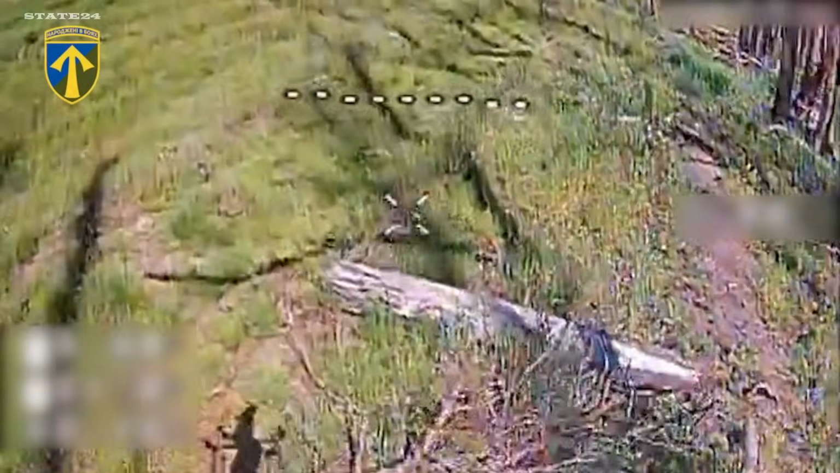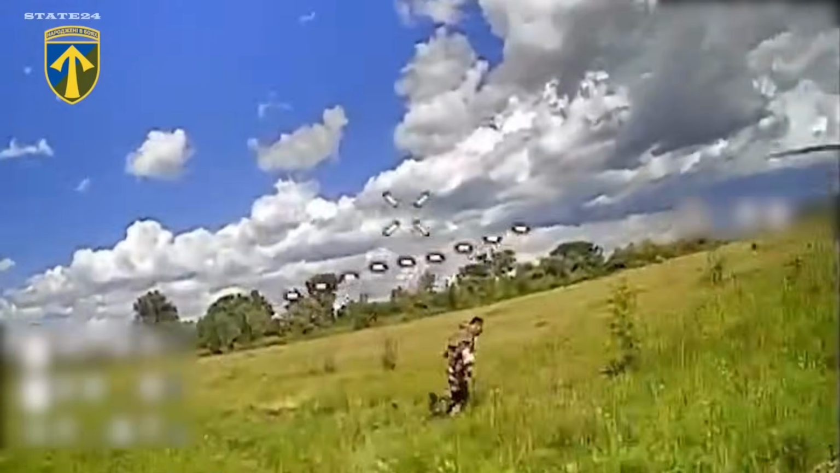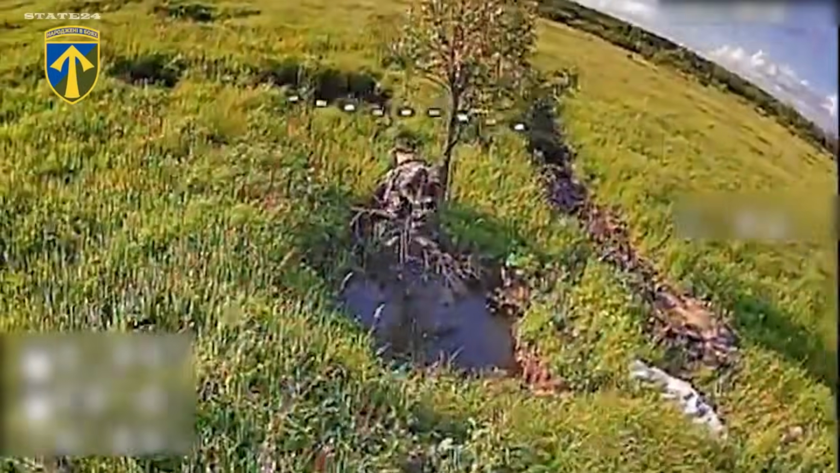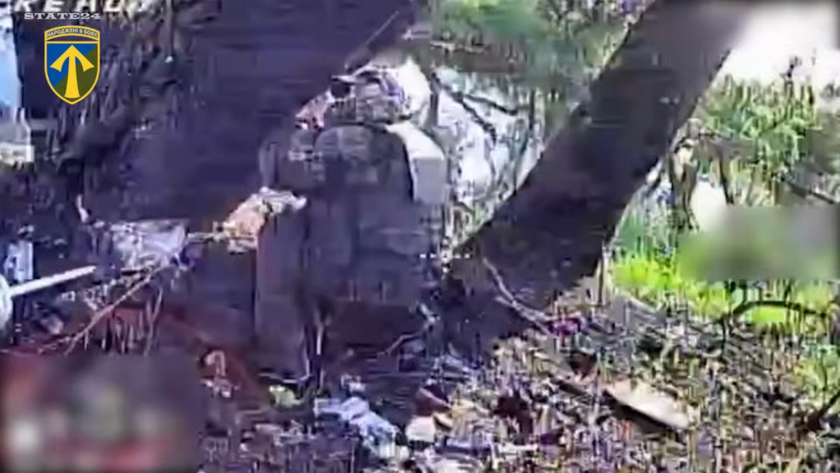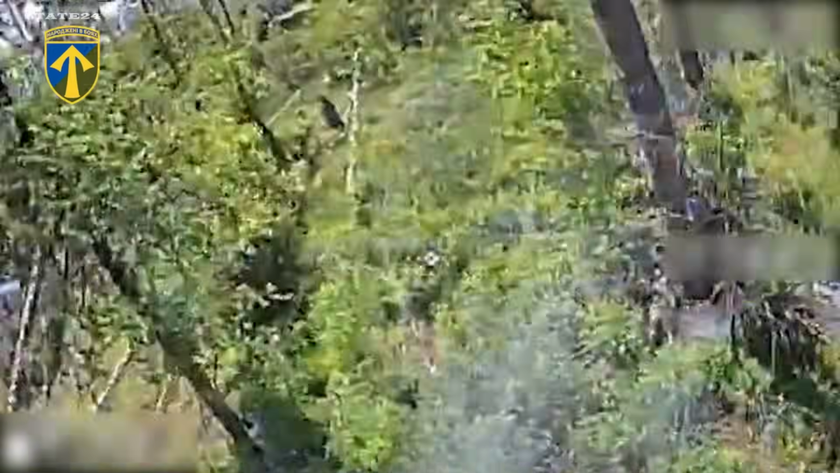This soldier encountered an FPV drone in open terrain and started running, but no matter how fast he ran, he was not faster than the drone. Russian soldiers resting under trees were detected one by one by Ukrainian 57th Motor Rifle Brigade drone operators. FPV drones were then deployed to strike their positions. Each attempt to hide in the tree line was quickly located and targeted from above.